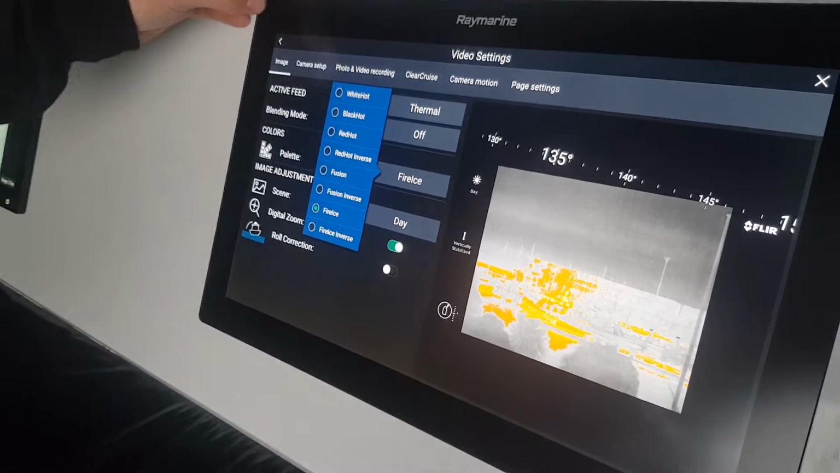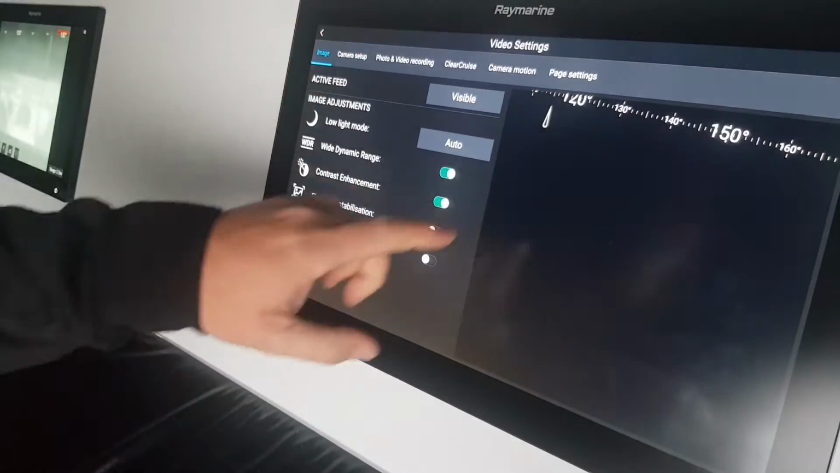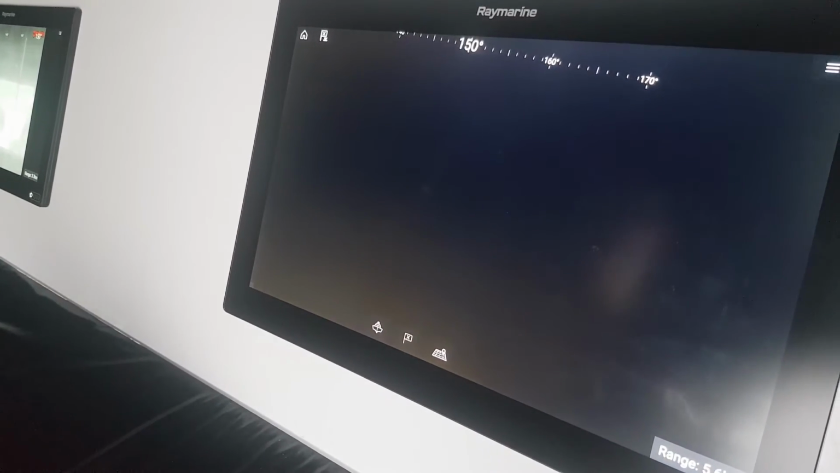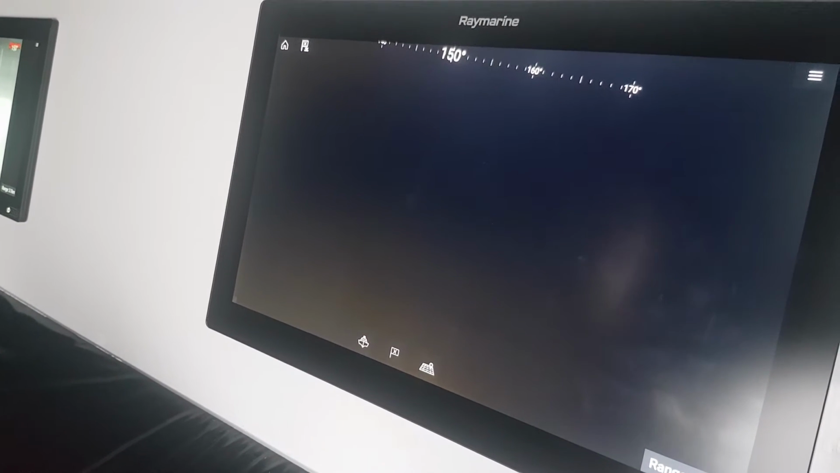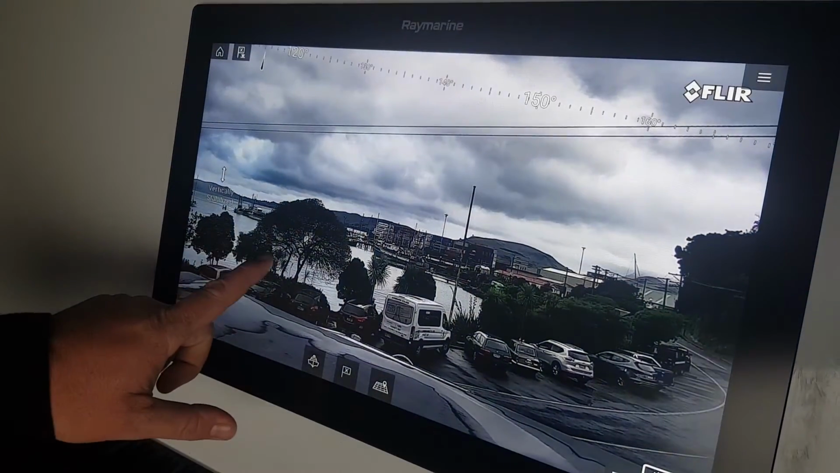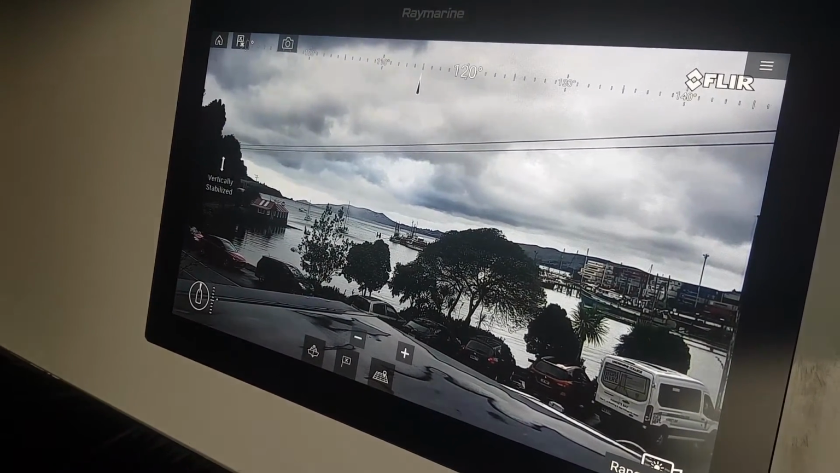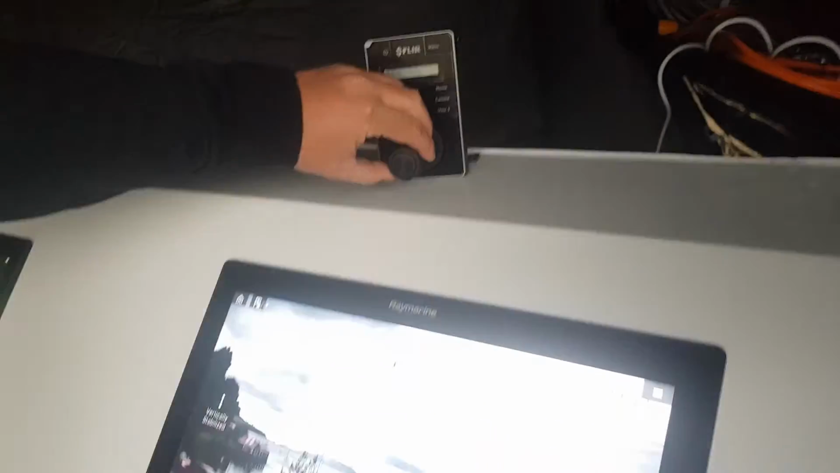Yeah, exactly. So as far as the visible light's concerned, if we shoot back here, so pretty much from this field of view, what you'd normally see is this would probably be what you'd be expecting to see normal vision.